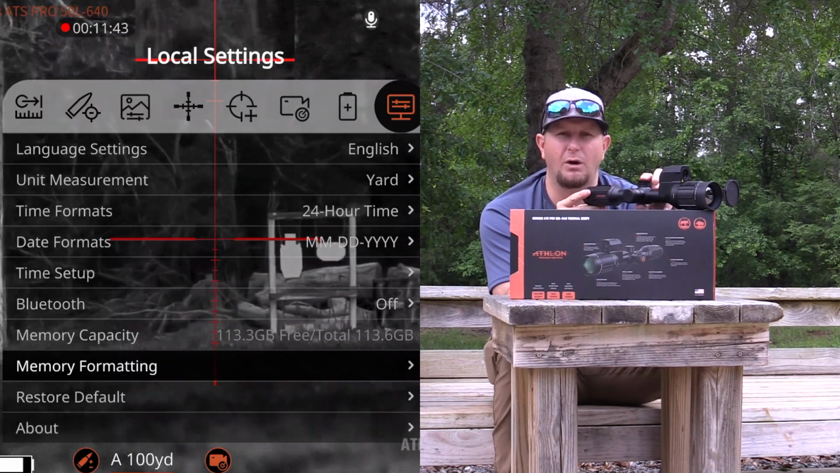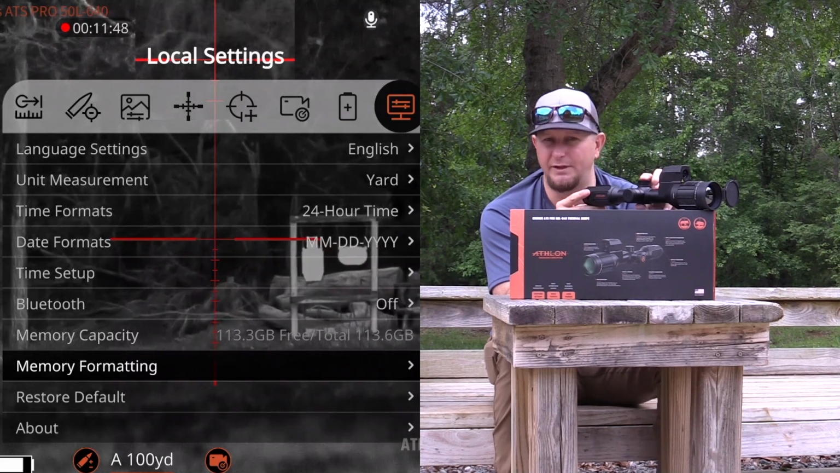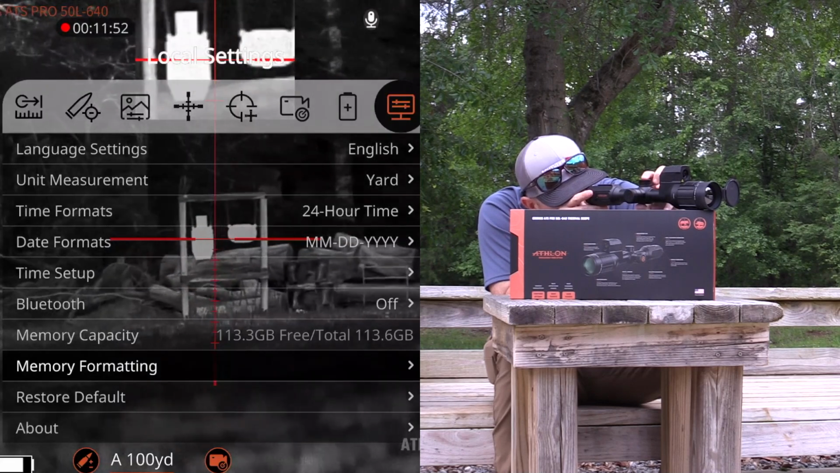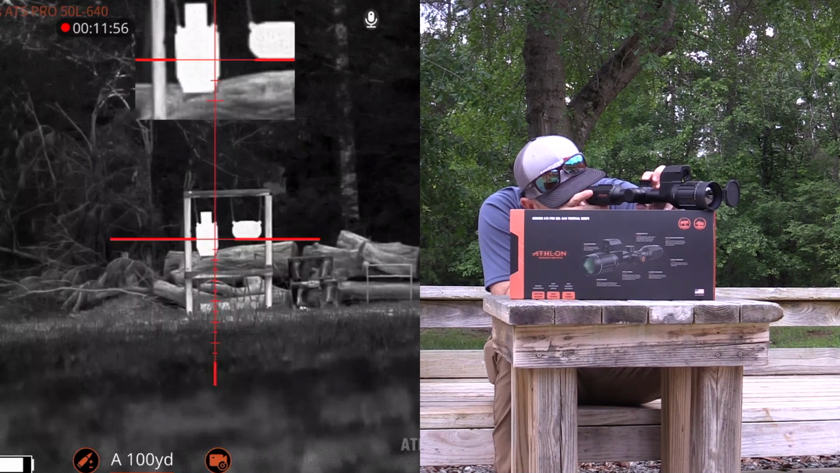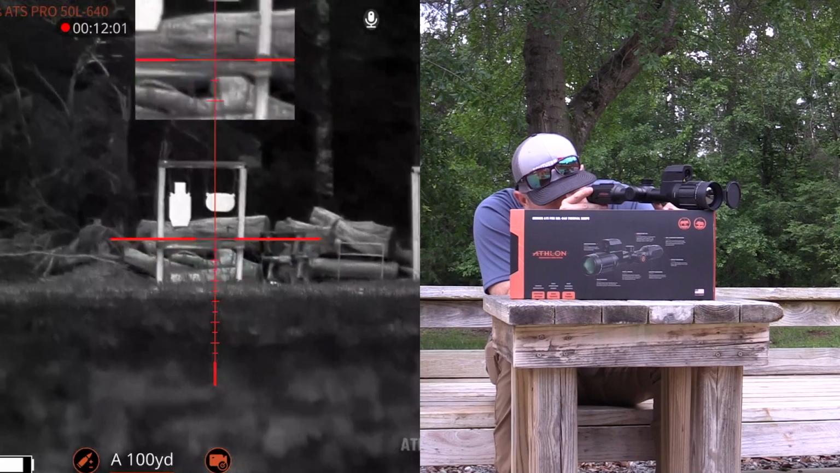Typically I do that before all of our hunts, just so that way it's easier for me to sort through the pictures and the videos when it's time for me to do the final editing. And then obviously once you're done with that, you mash and hold the top of the turret again, and it will take you all the way back out to the main screen where you can go back and start hunting and shooting.